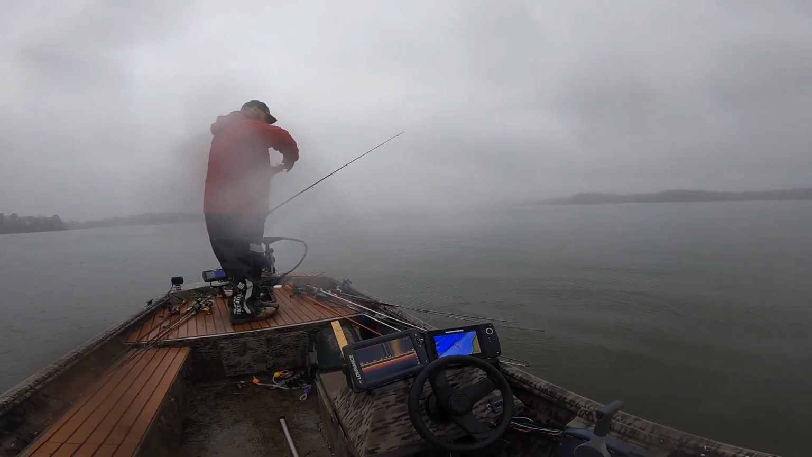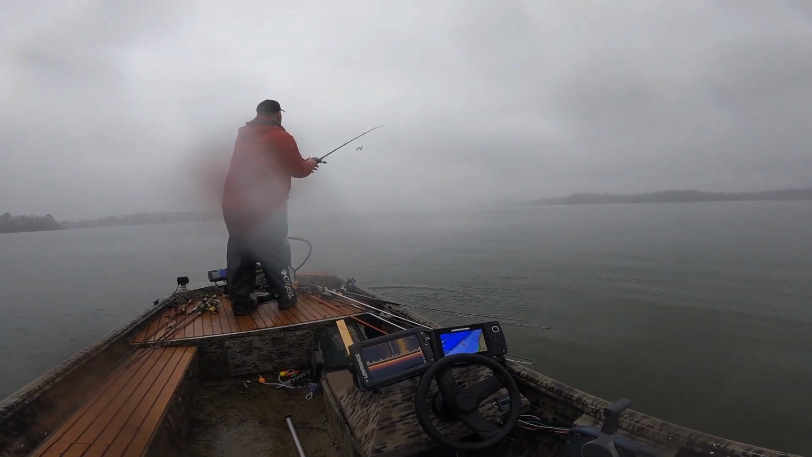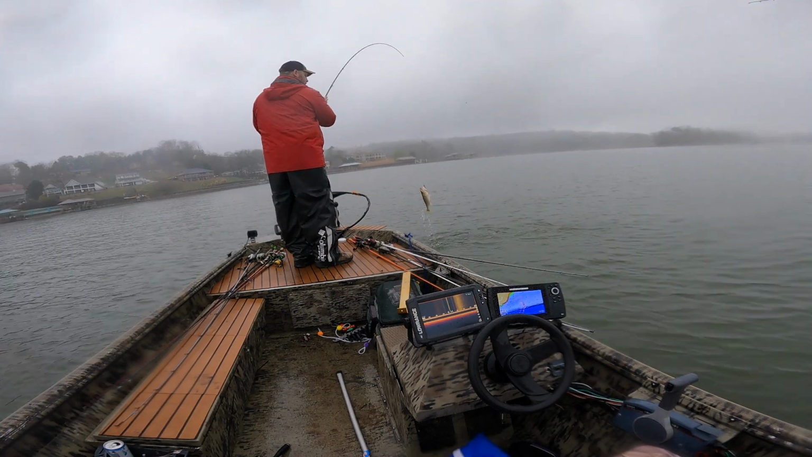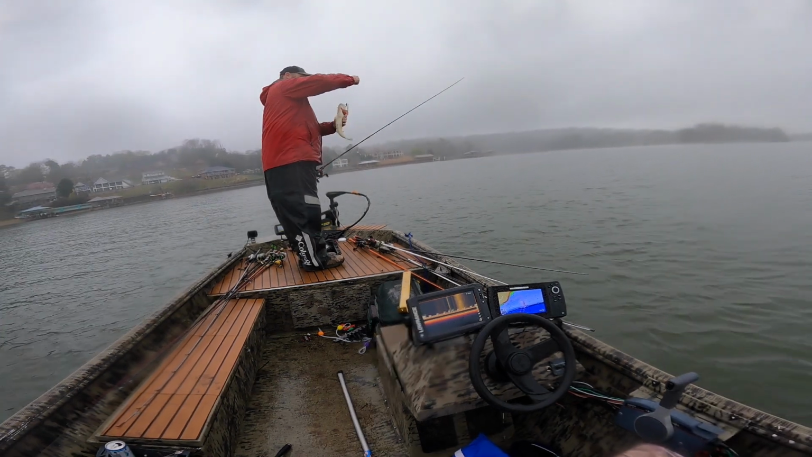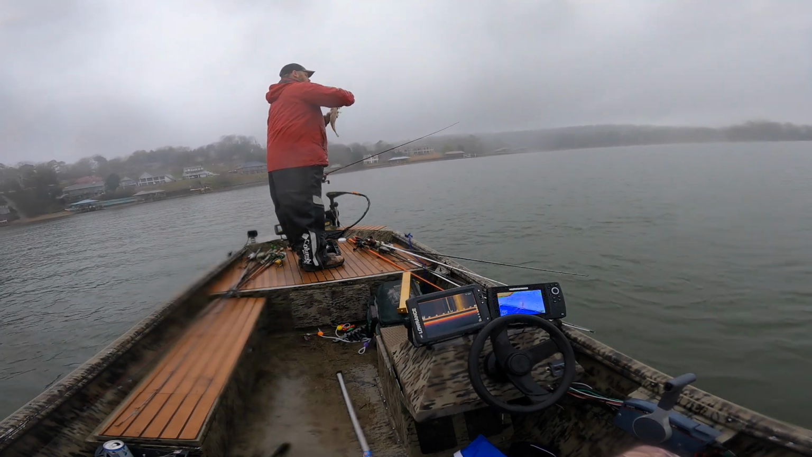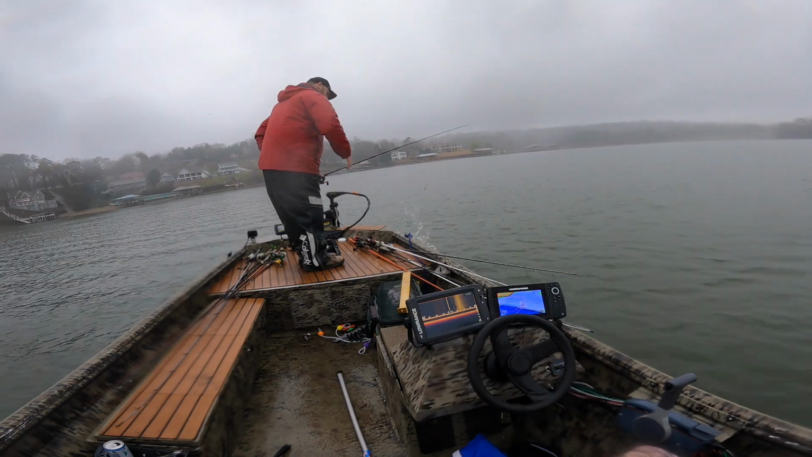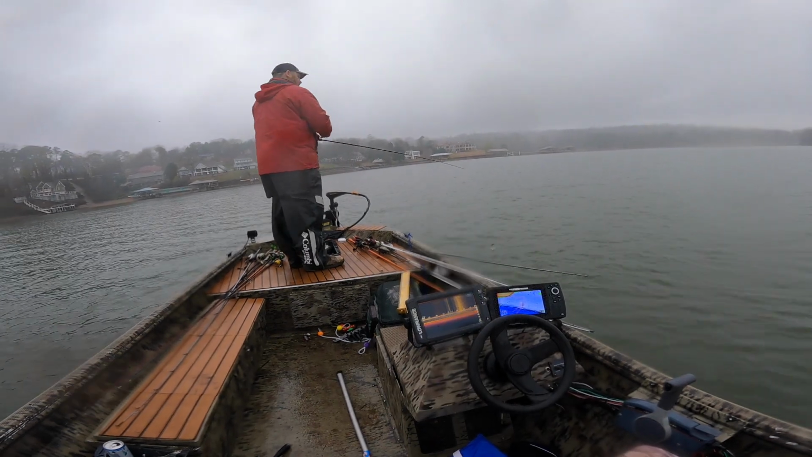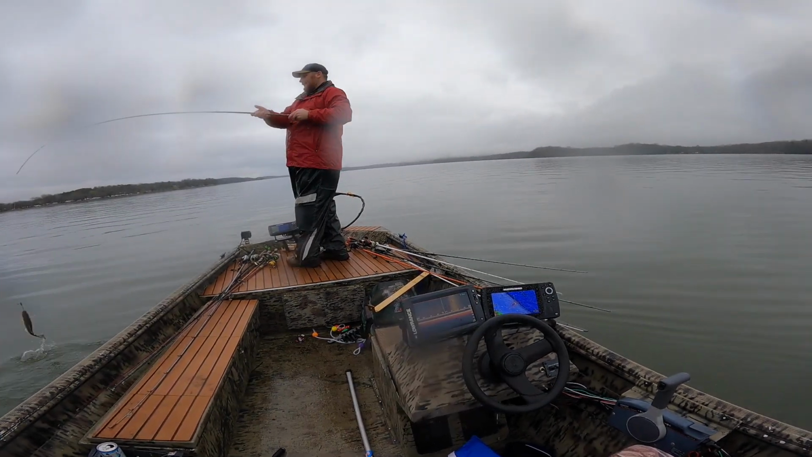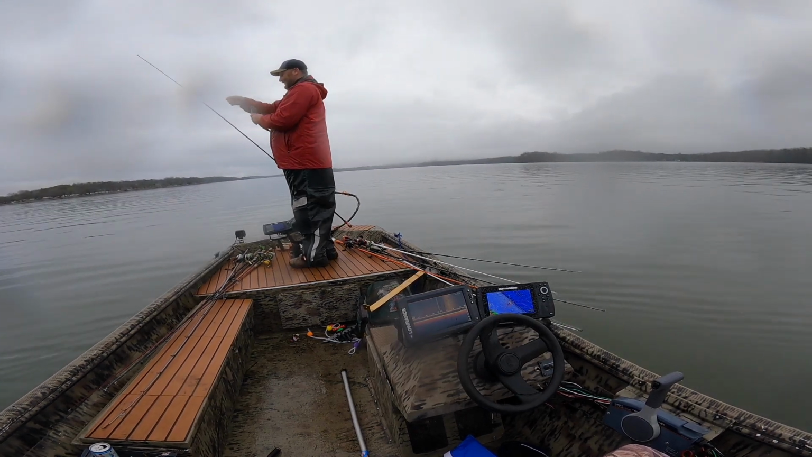Torpedoed out of the water. It shrunk. I was about to say he spit it and that one hit it on the way up, I guess. 10-pounder got off.